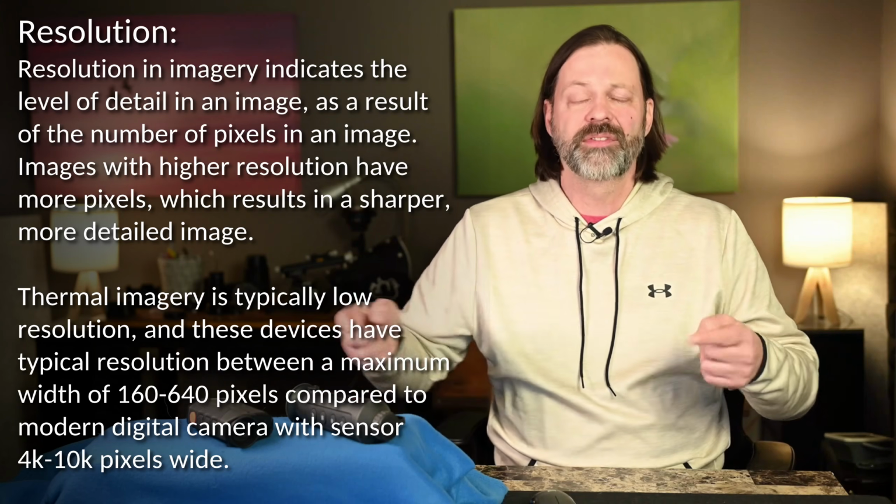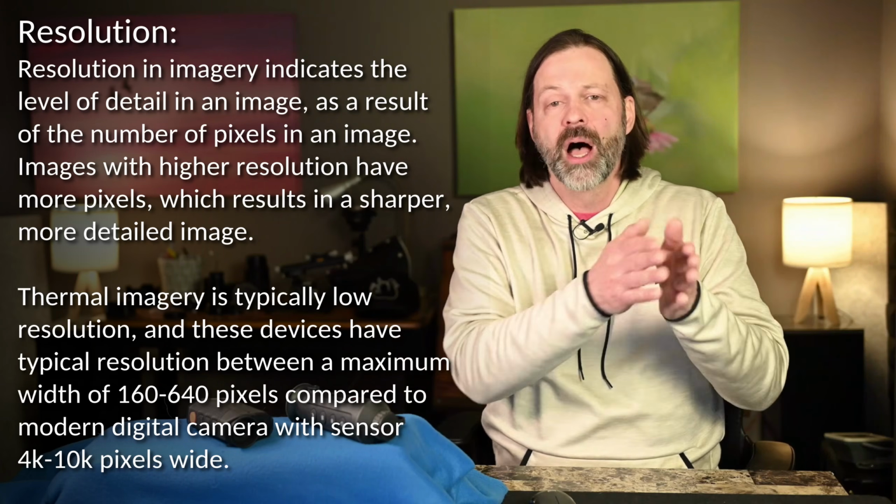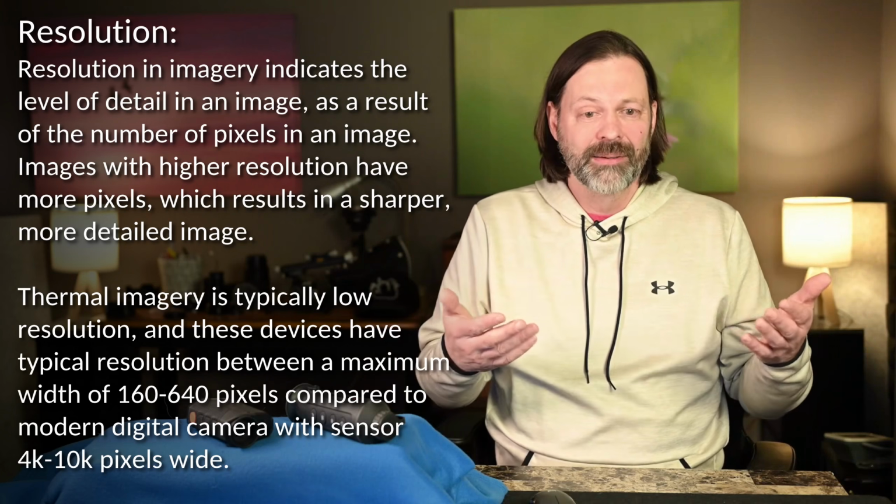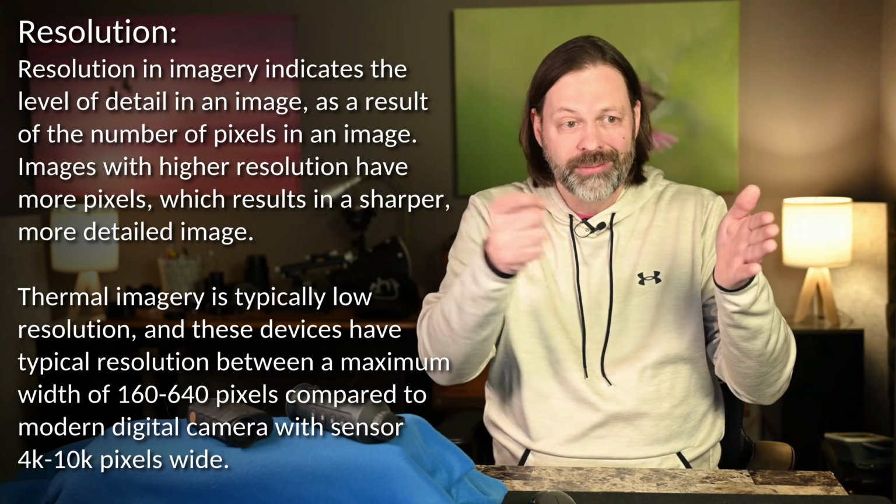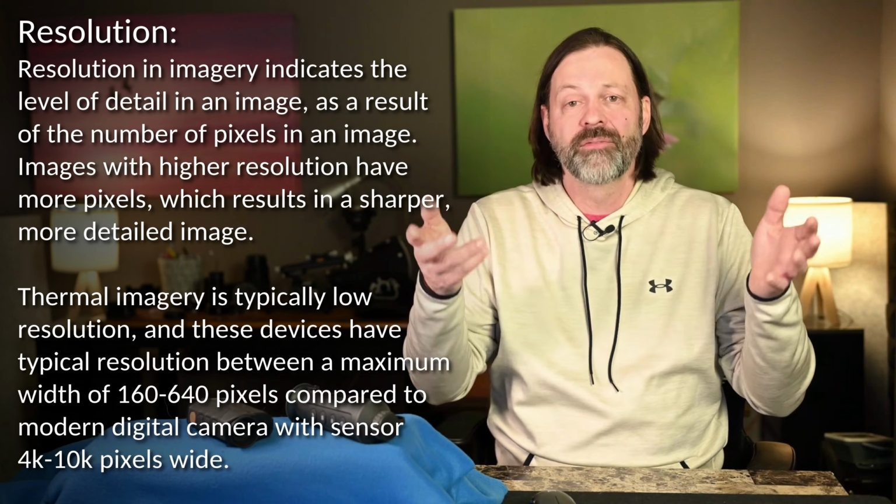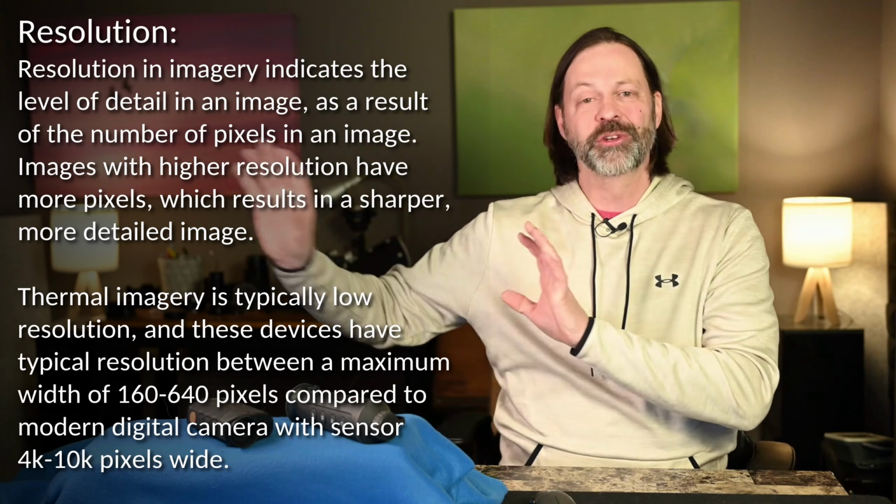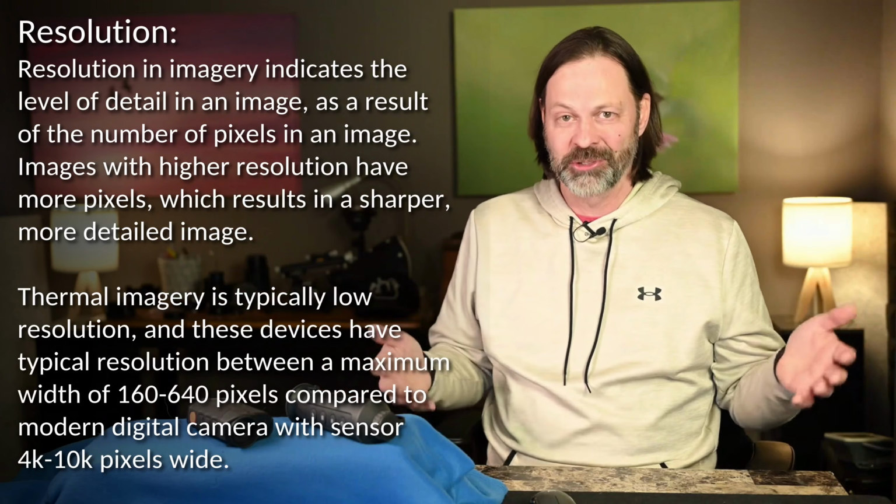For the purposes of this video, I'm going to use the width a lot, so I may say like 300 pixels. I'm always talking about the width of the resolution. All that means is that sensor can only record 200 or 300 pixels of information wide. That is very low resolution, especially if you're used to modern digital cameras, which can have 8,000 to 10,000 pixels wide.